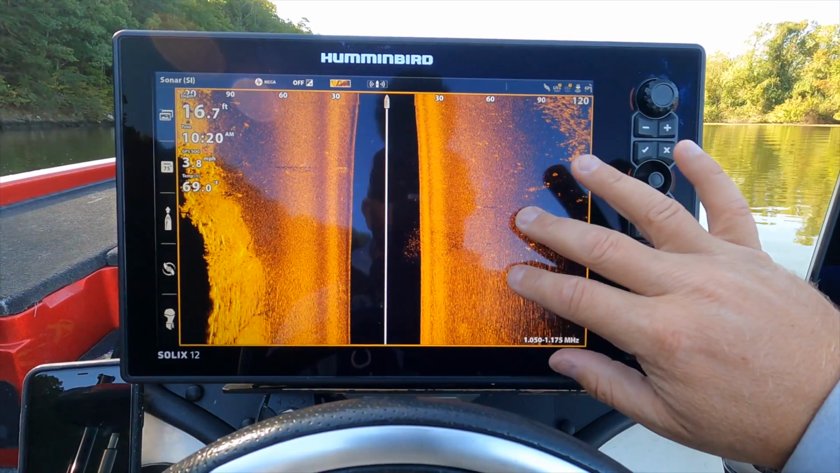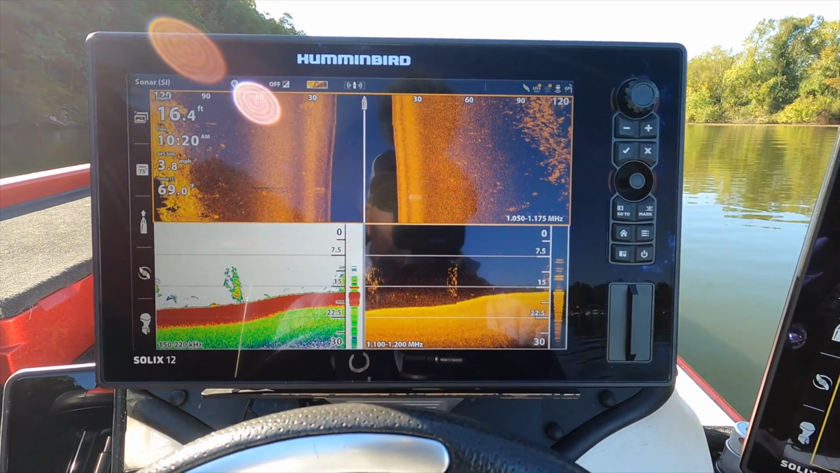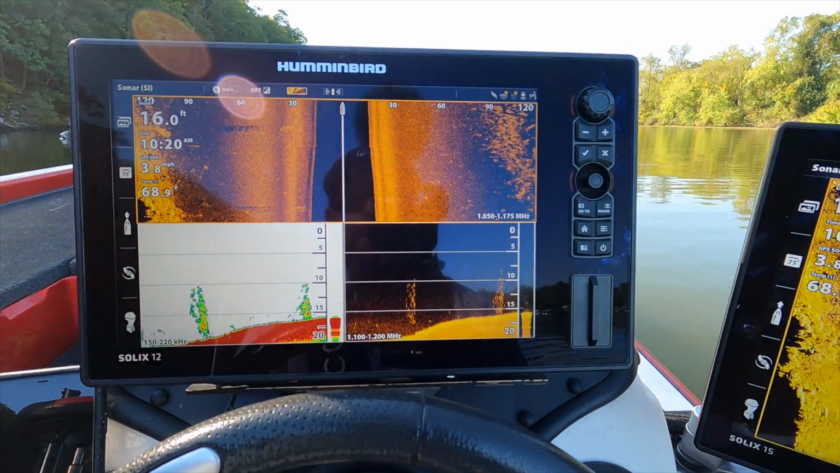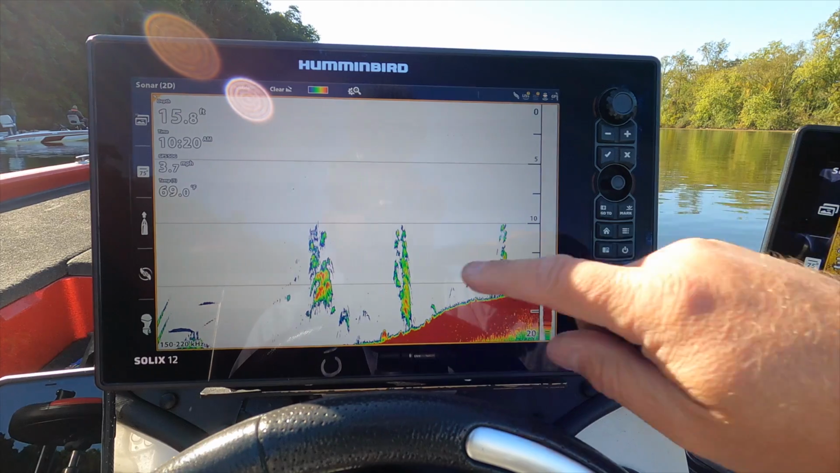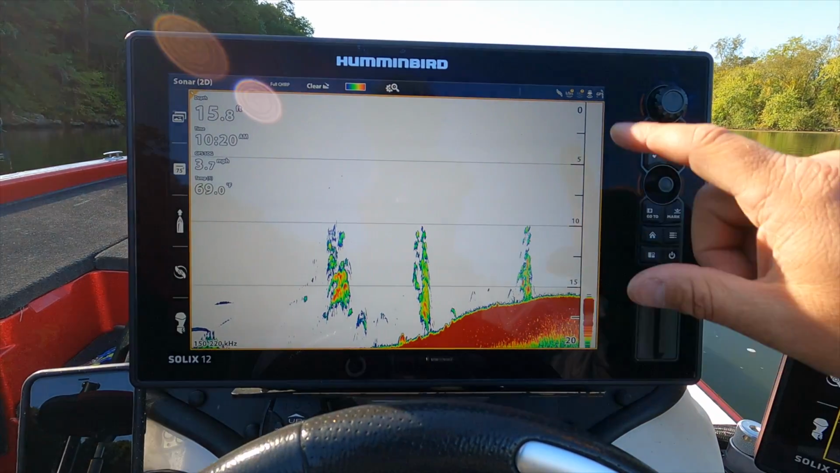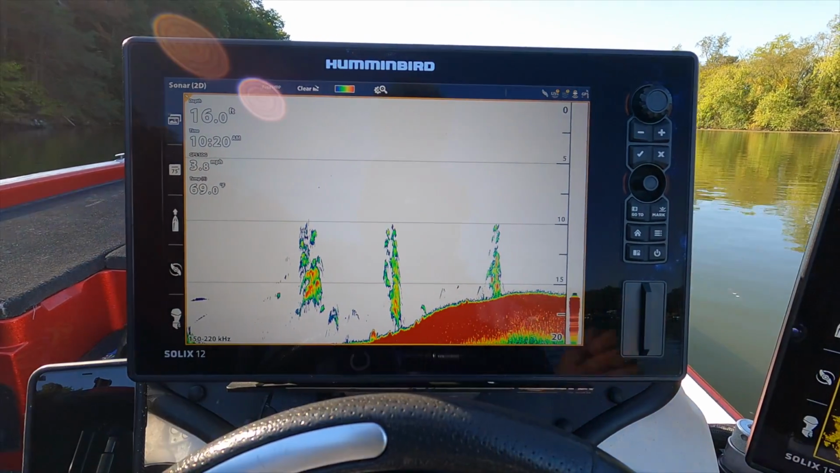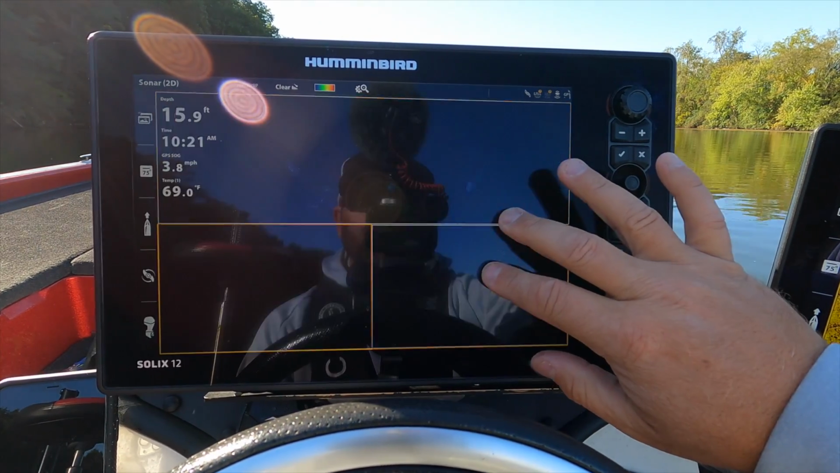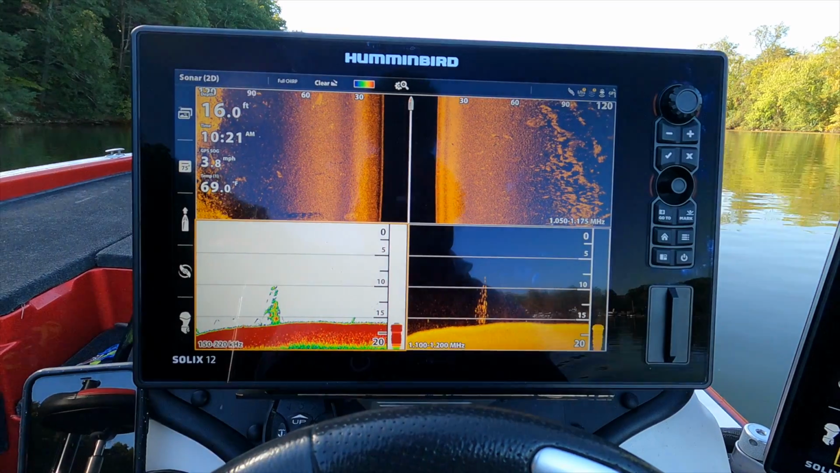Having the ability to switch between the three screens is really, really nice. But like I said, if you have an entry-level unit and you're just using the 2D sonar, this is the type of stuff you are looking for. Again, here's your bottom line, your depth, your water temp, almost 70 degrees, 69.0. Lots and lots of information off of today's electronics.